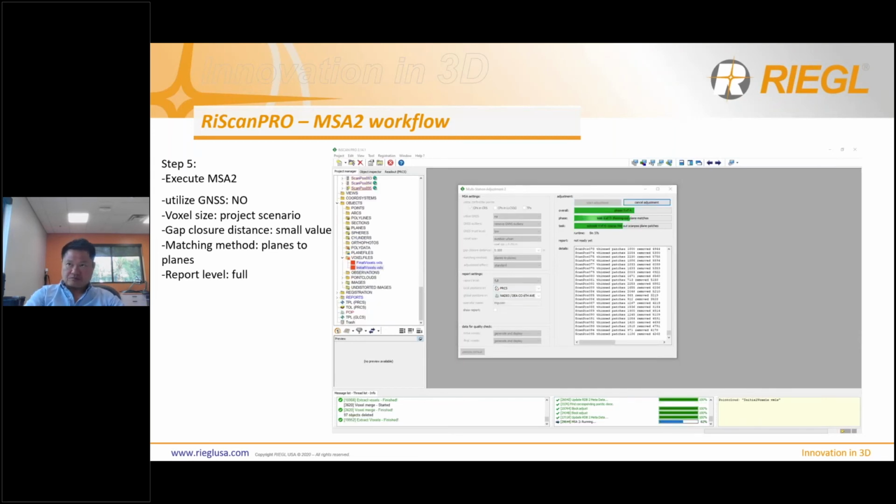Okay. And then here, after you click start the adjustment, you see the algorithm running, and then you just go get a cup of coffee. 95 scan positions. This thing took me roughly, I think, 20 minutes to do.